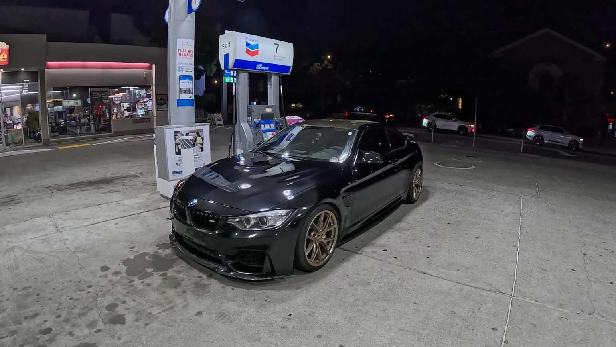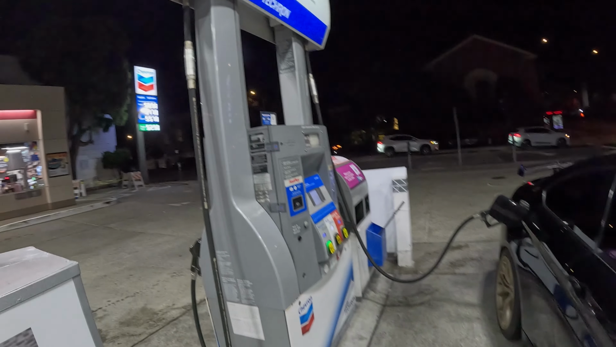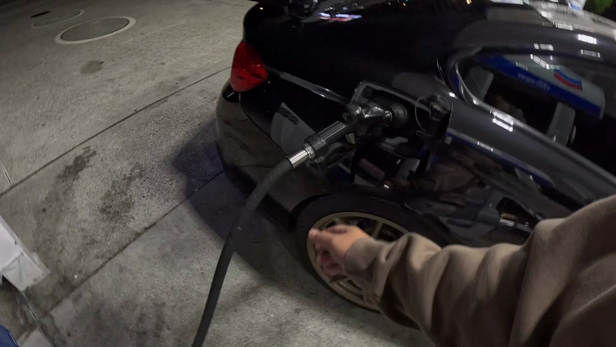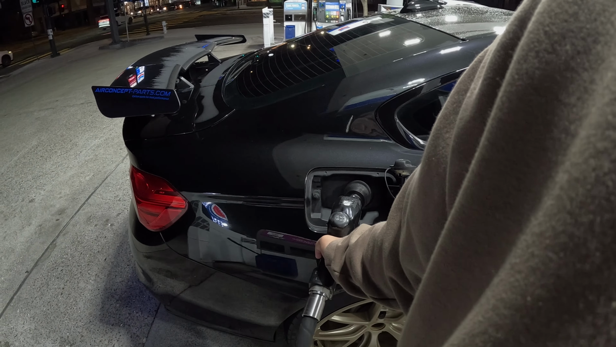Woof. Okay, that's pretty clean right now. I'm actually glad that I cleaned this today after work. But okay, let's see how much a full tank would be. $66.51. It's actually not that much. Push it more to 12 gallons, 67 bucks. Let's get it.